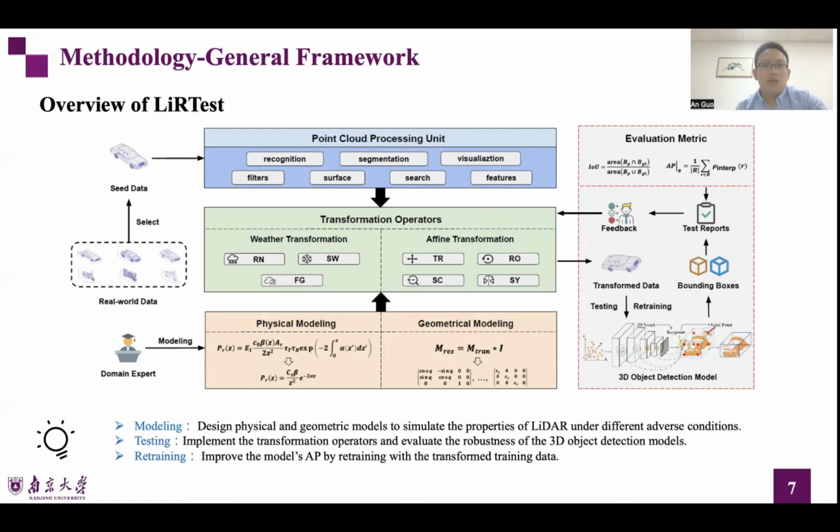We investigate 7 different realistic point cloud transformation operators. These transformations can be classified into two categories, affine and weather, and we implement several transformation operators for each category and integrate them into LiRTest. The detailed definition and design are as follows.